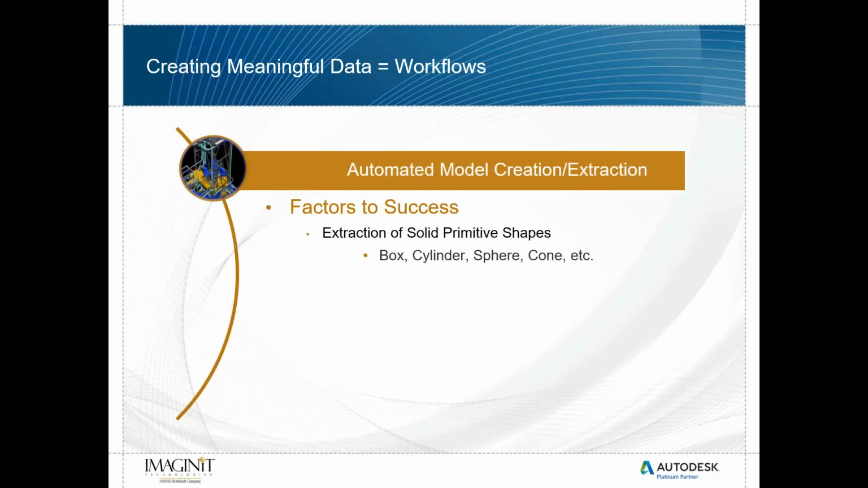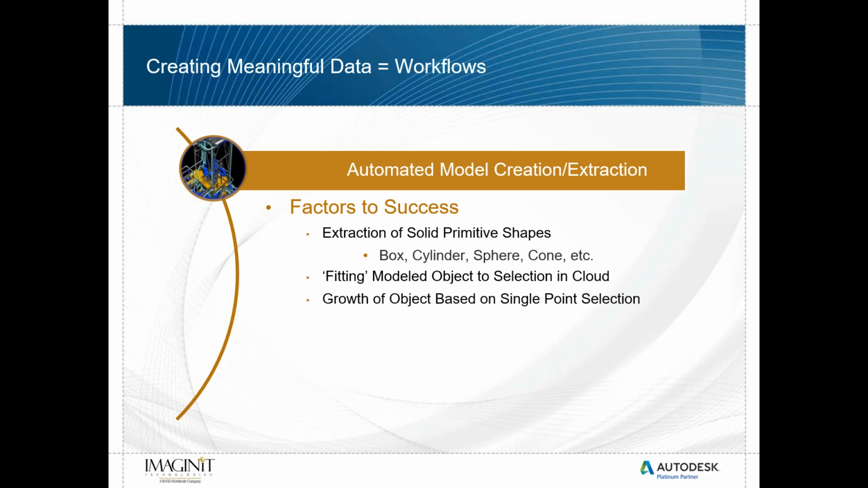Okay, and then taking that data over to modeling. And that may mean that we're just creating primitive shapes, box, cylinders, spheres, things like that. Or maybe that means we're fitting a model to an object selection in the cloud in our CAD software. Growing object-based and single point selection.